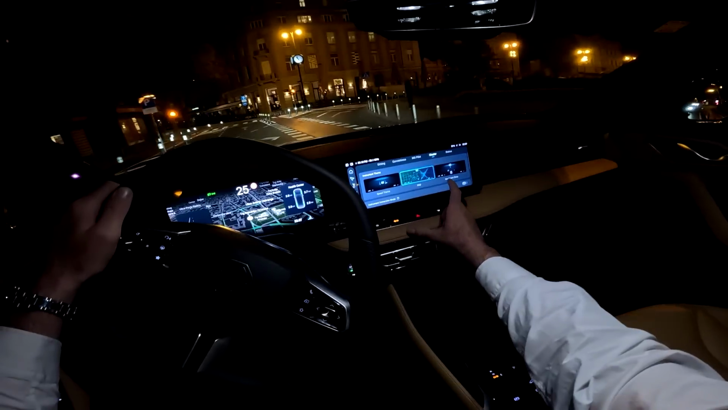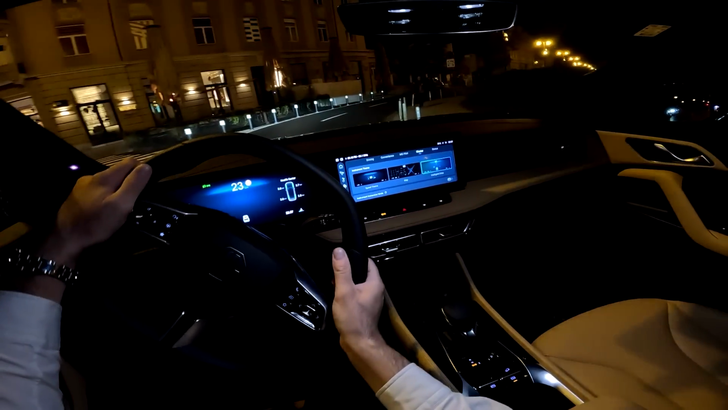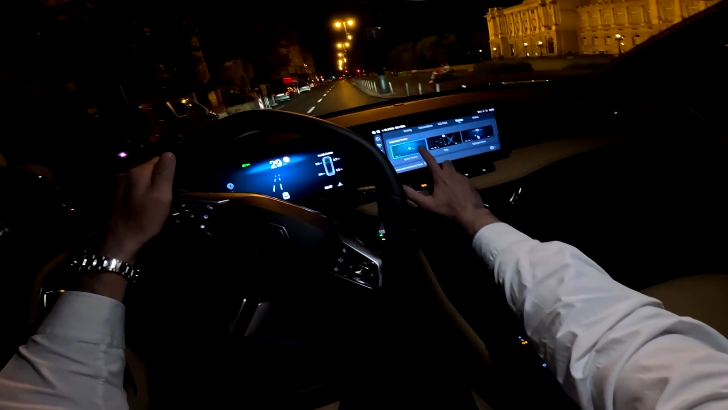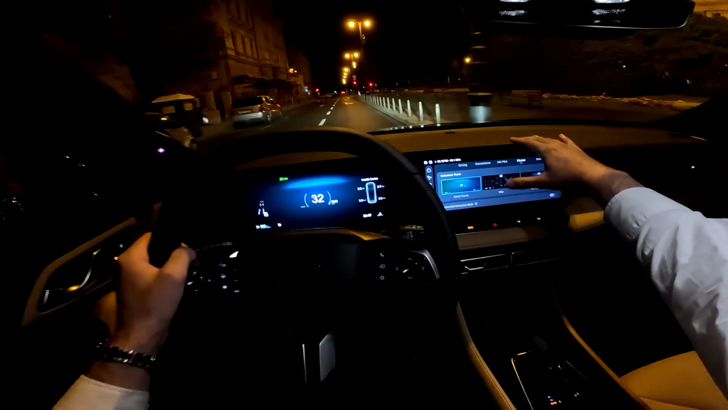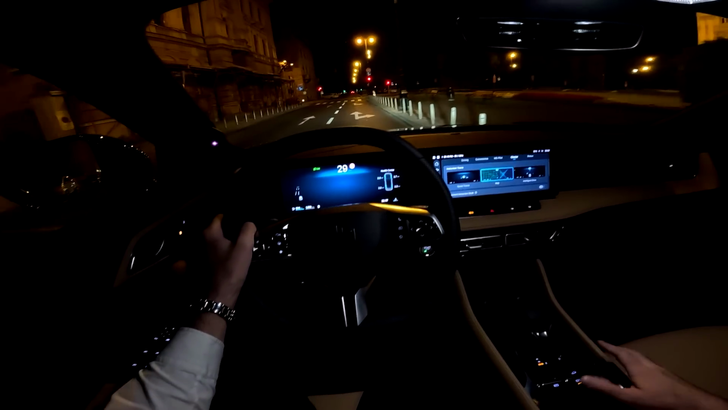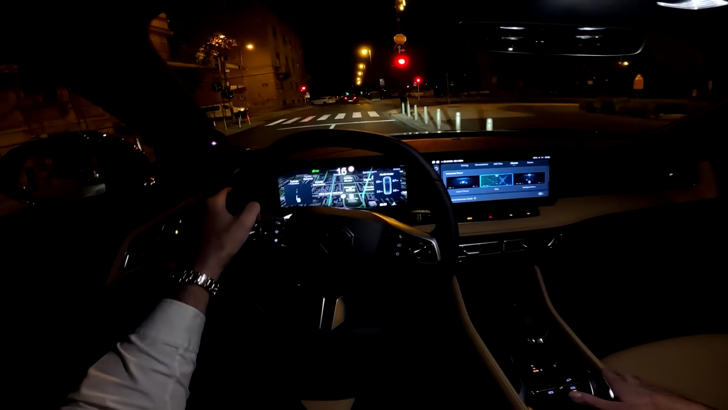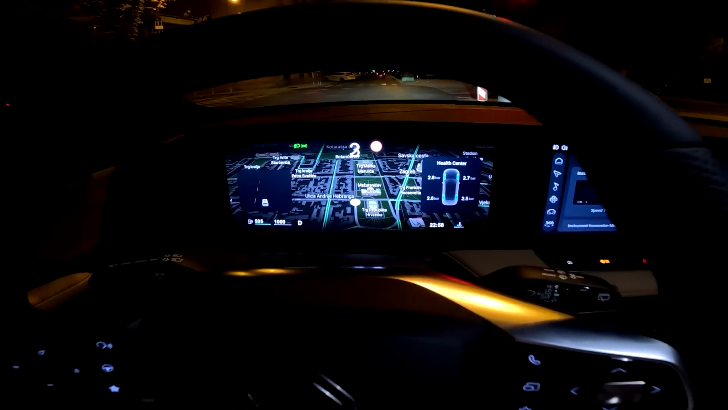And then there's also the intelligent drive. This is how it looks. And again, the speed theme that you already saw. But my favorite is the map view. So let's put this one for now. I think it's very nice with the 3D view of the buildings.